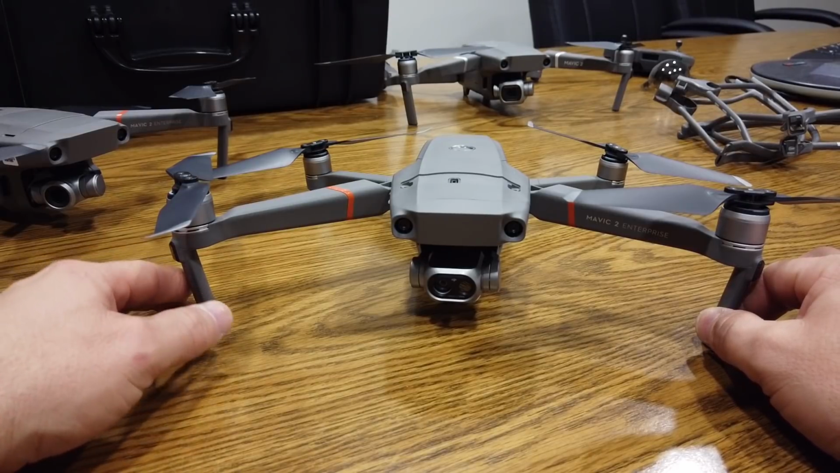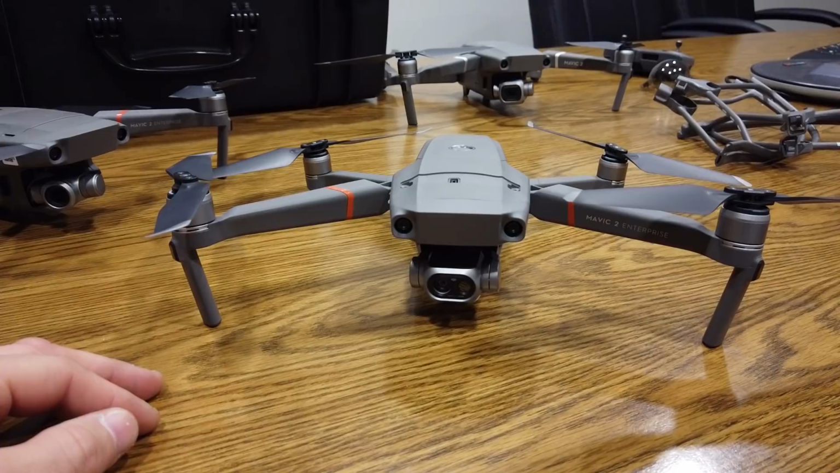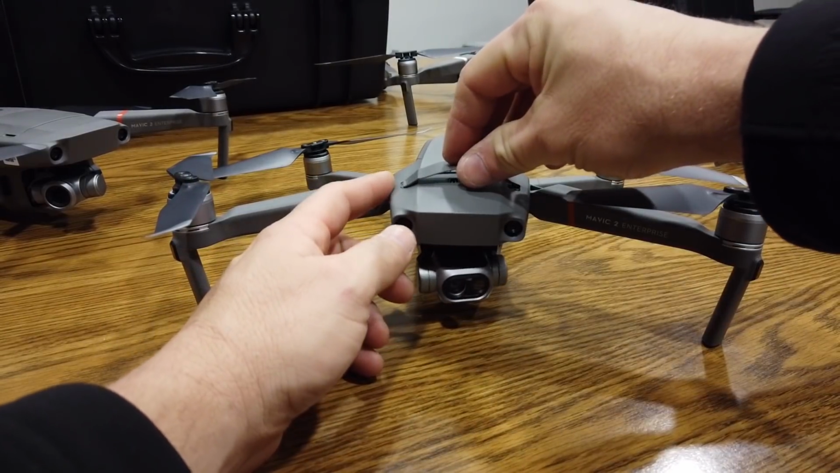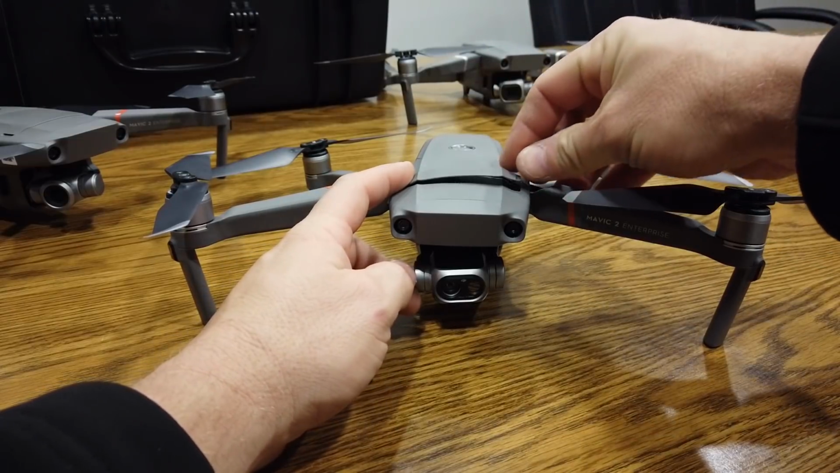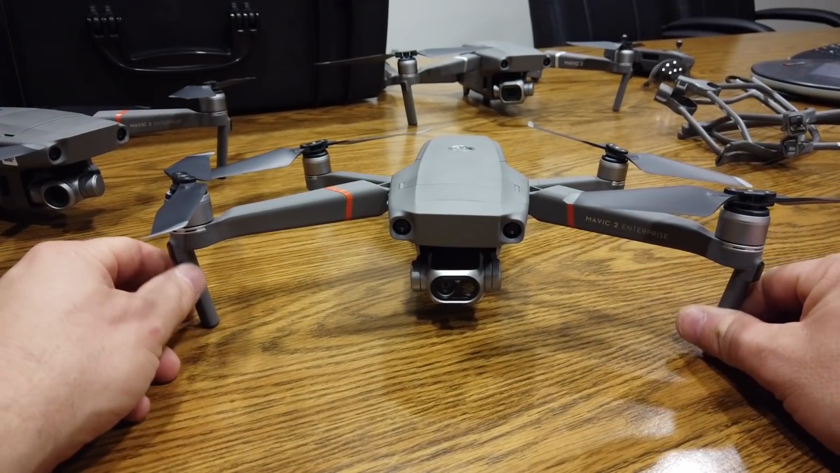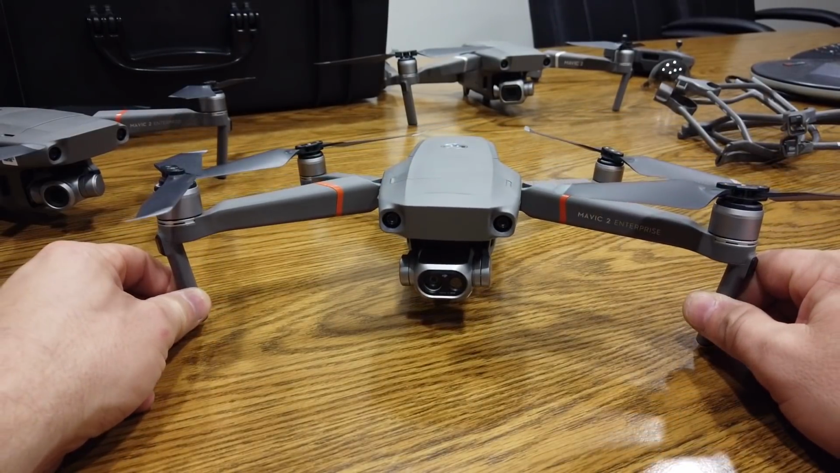Capabilities of cost. One of the big things that this overcomes is the cost barrier. There's been a challenge, especially with small agencies, small departments that can't afford something like an M210 or an XT2. So hats off to DJI for making this affordable.